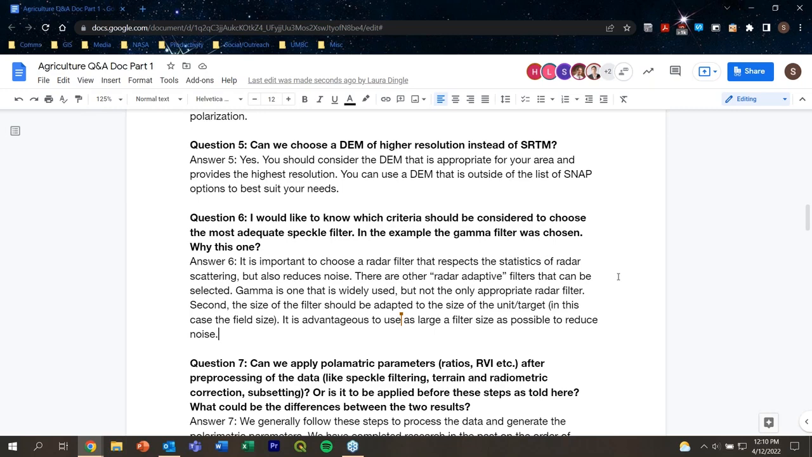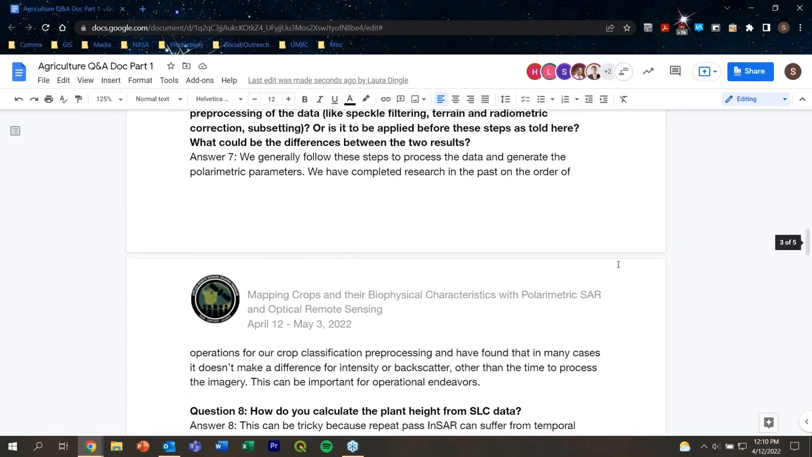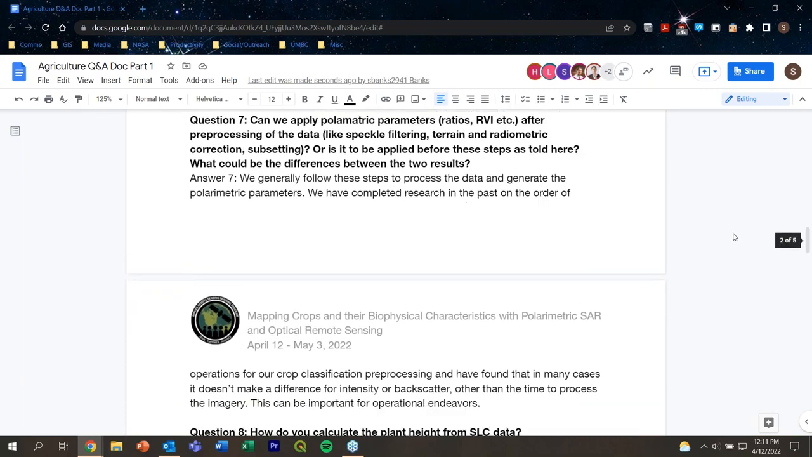Wonderful. Thank you, Heather. Question 7, can we apply polarimetric parameters, ratios, RV, etc., after pre-processing of the data, like speckle filtering, terrain and radiometric correcting, and subsetting, or is it to be applied before these steps, as told here? What could be the differences between the two results?